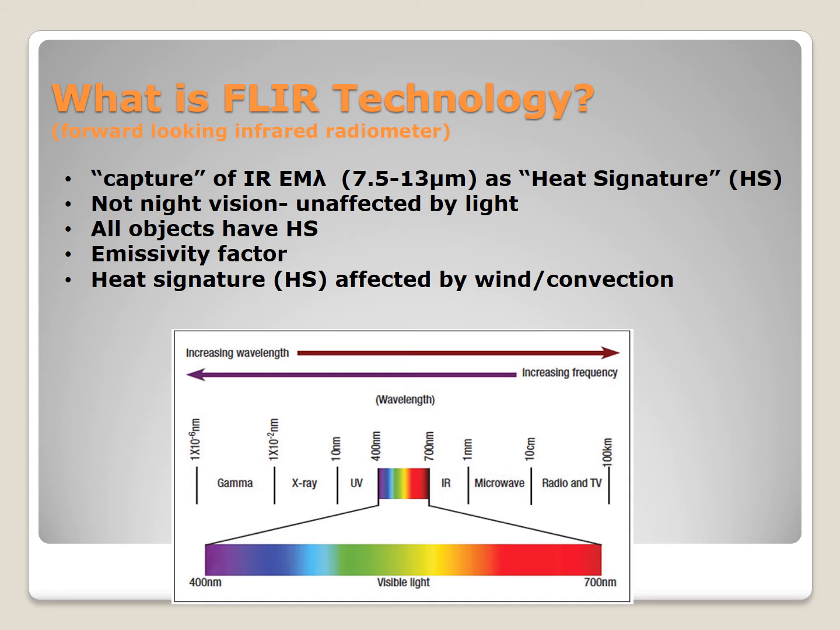What is FLIR technology? It is the capture of the infrared electromagnetic wavelength. It captures this wavelength, detects it, processes it, digitizes it, and then puts it into an actual image that you see. When you look through the device, what you see is almost like a snapshot of a picture, but it's a capture of the heat signature of all the objects in view. It's not like night vision, so it's not dependent on light, it's dependent on heat, so it's unaffected by light.